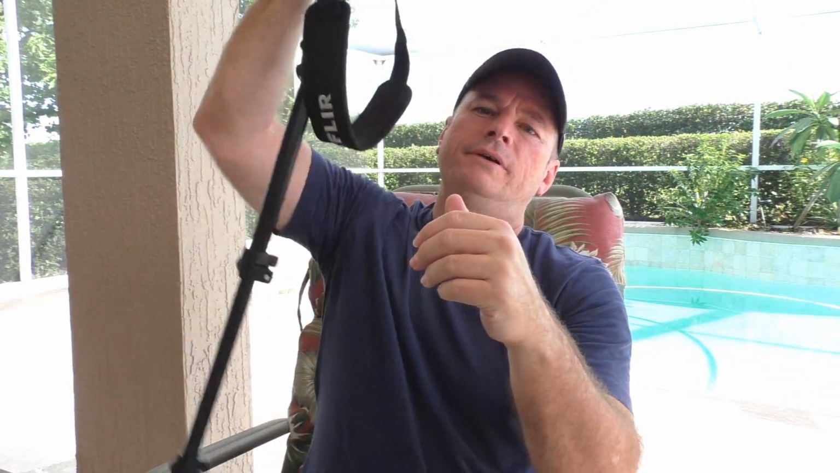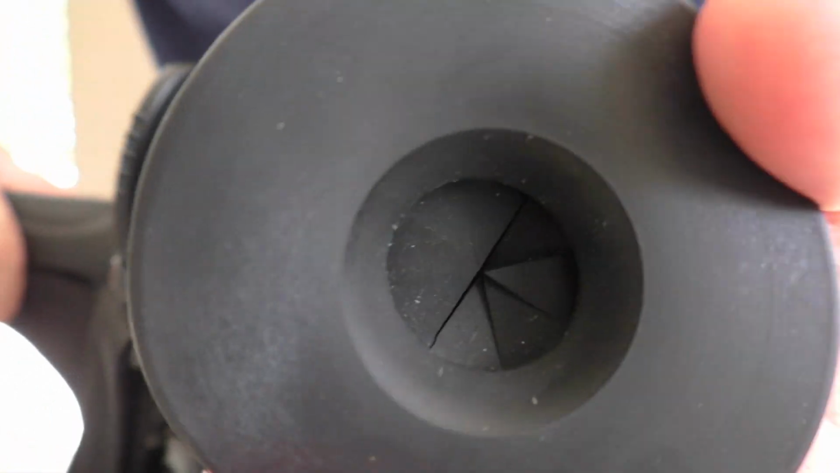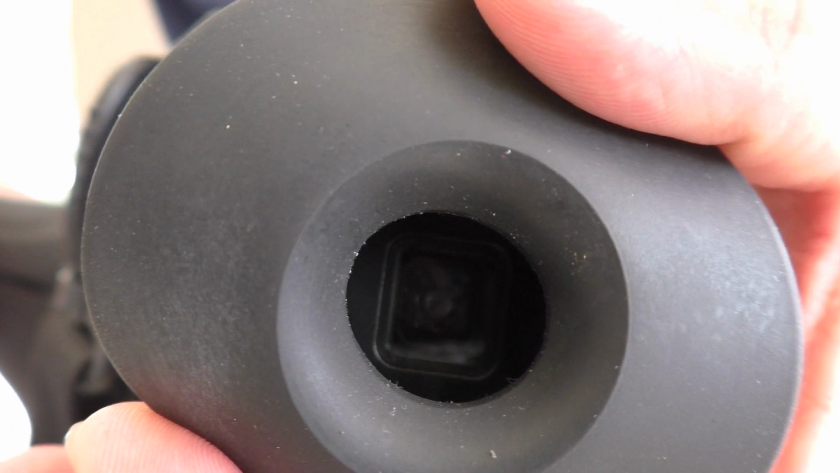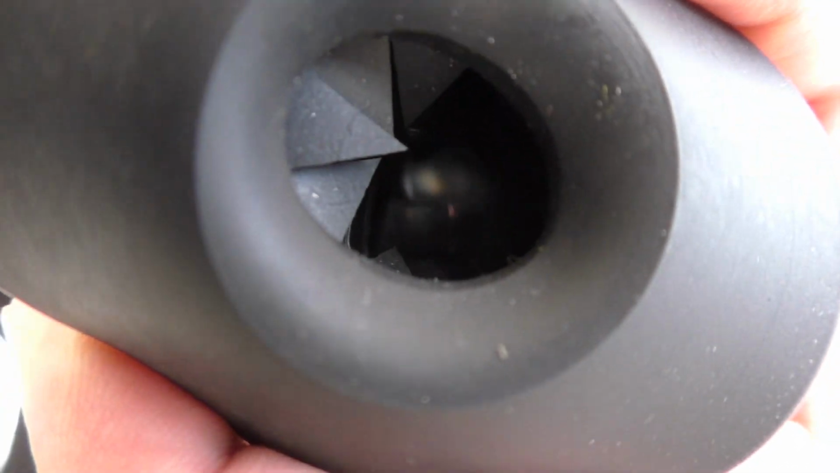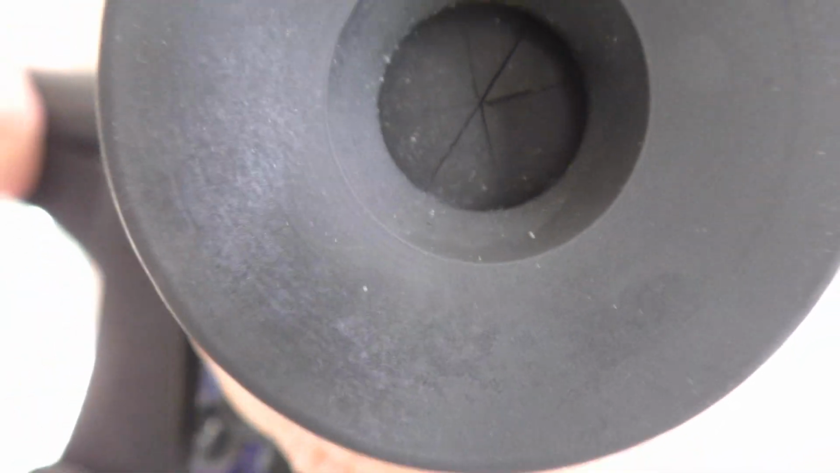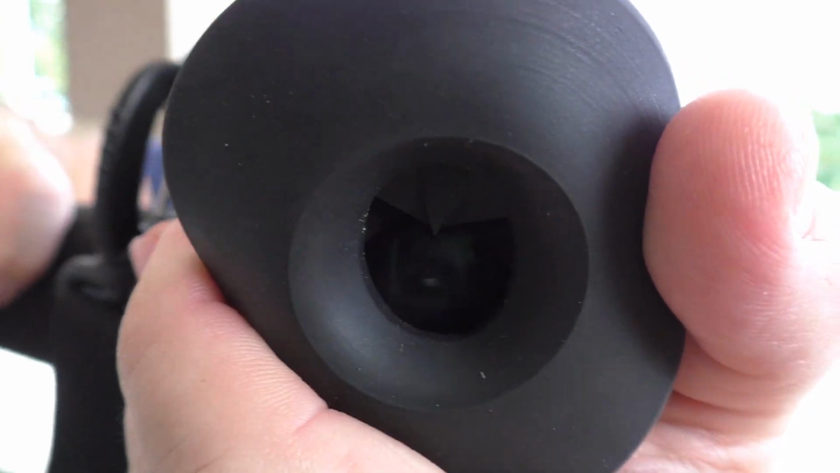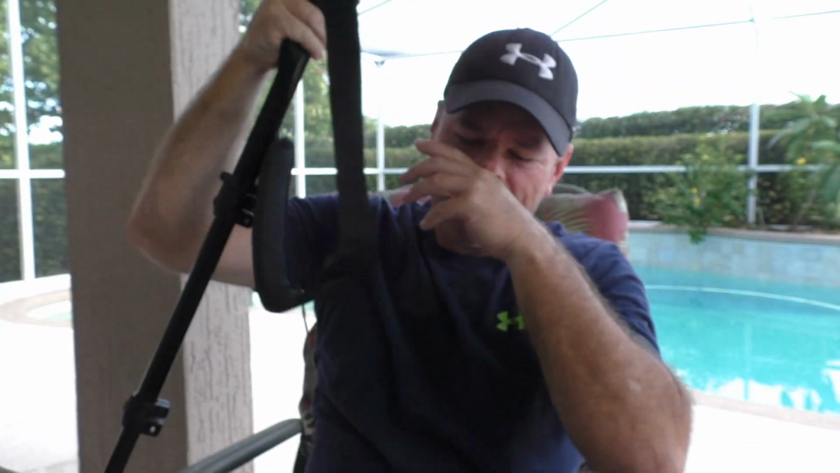Also, I don't know if when you look inside the FLIR, it has this cup that I don't know if you can see the viewfinder in, but that's the problem with the FLIR. The viewfinder is just very small. That's the viewfinder in there. Unless something's right there, unless it's really moving, you're probably gonna miss it, especially if something's peeking through the vegetation. You will more than likely miss it as well.